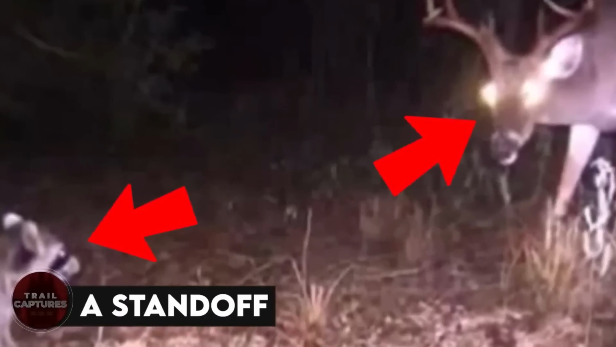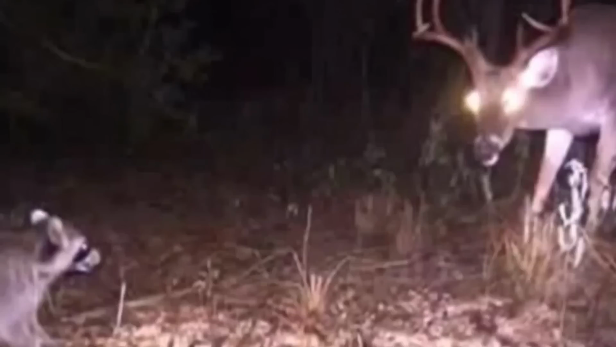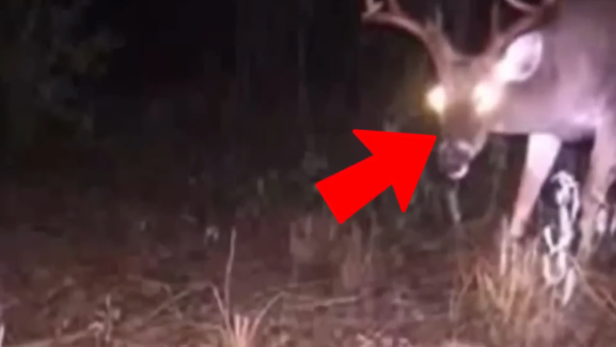A standoff. A raccoon and a deer were caught in the middle of a standoff, or rather a stare-off from the looks of it, and things got tense. But if we had to bet money on this fight, we can't help but assume that the deer would win. Just look at its menacing eyes.